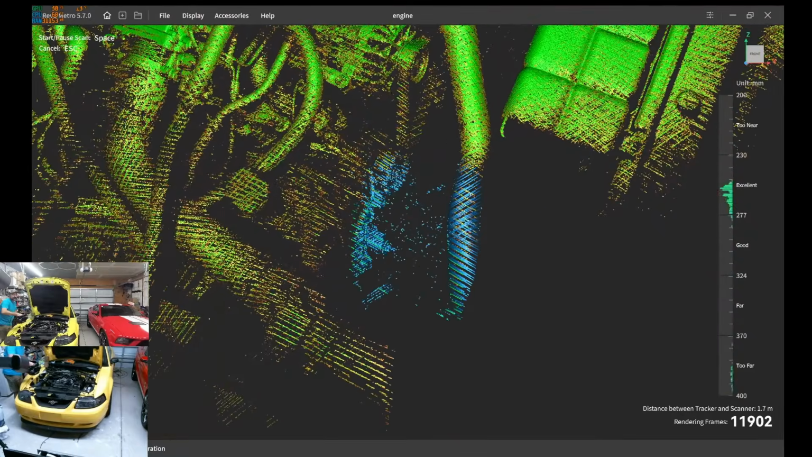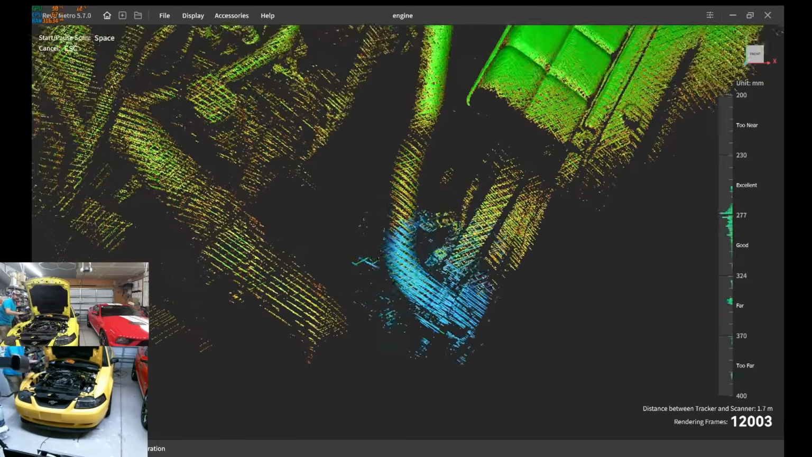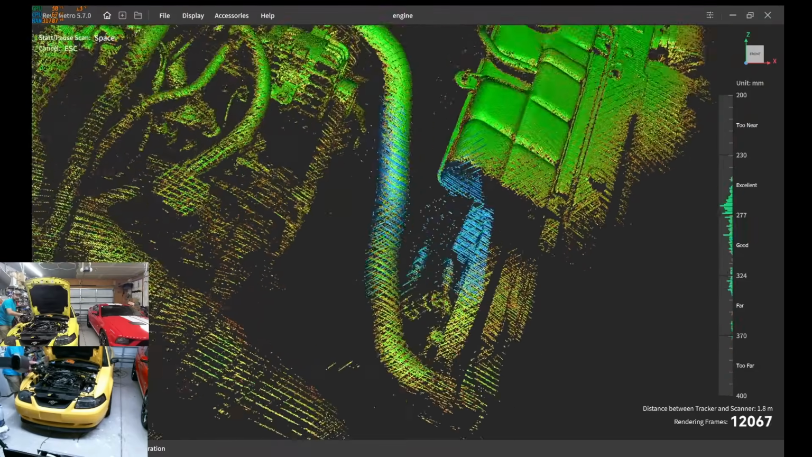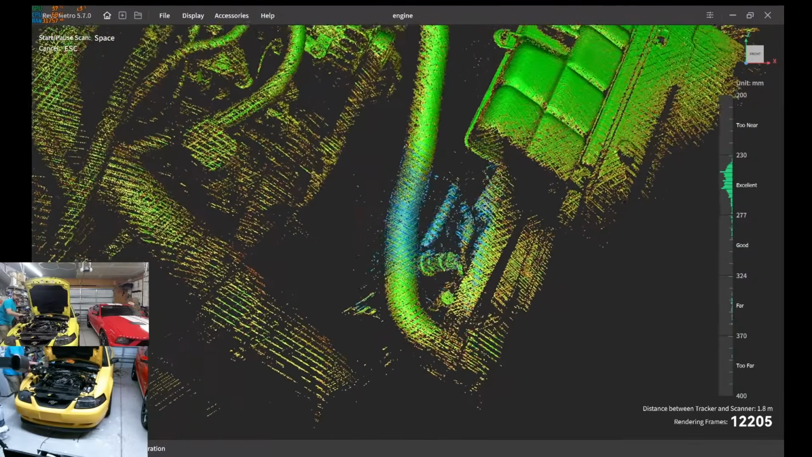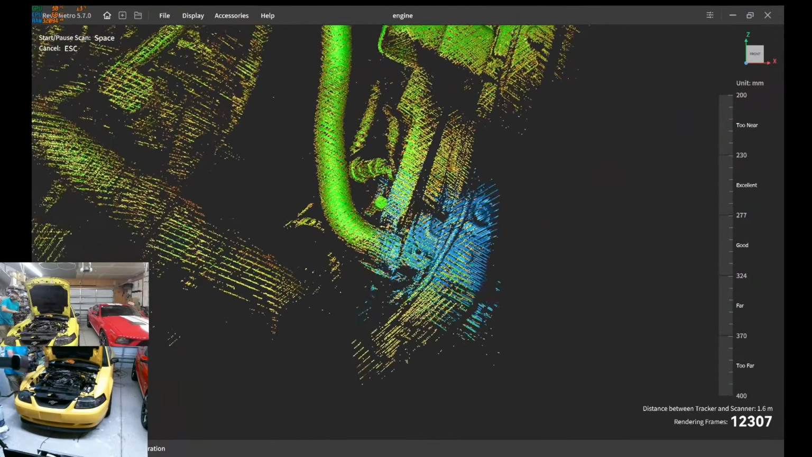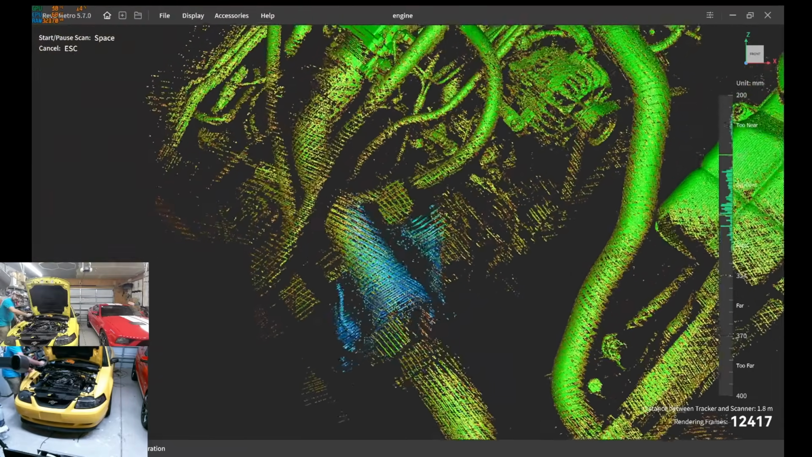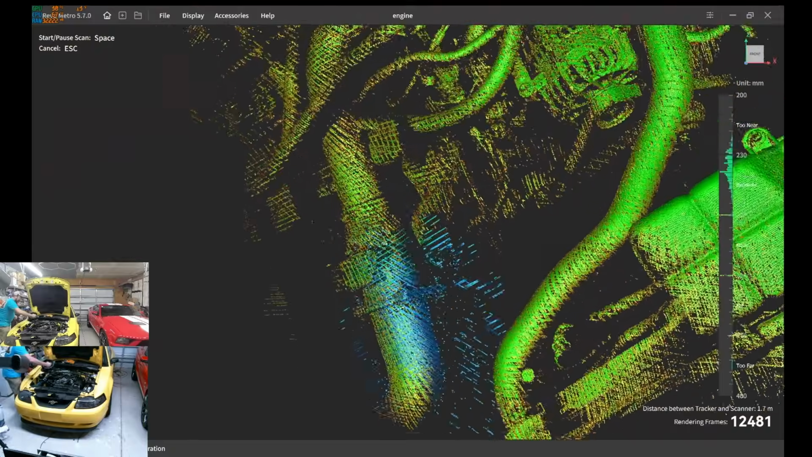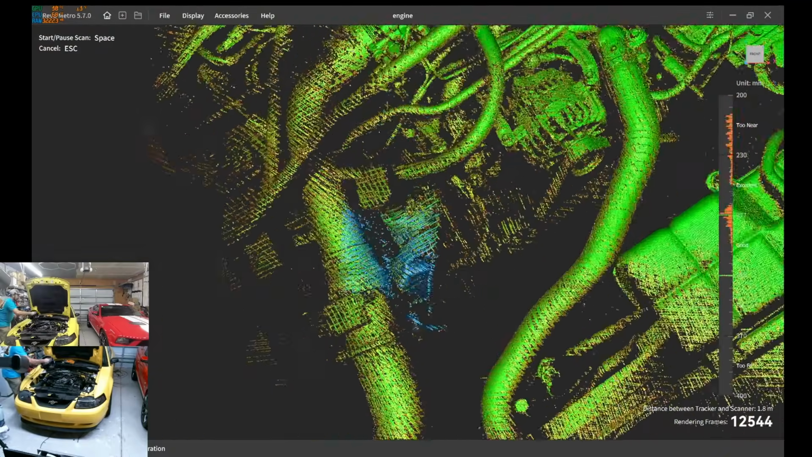And to be honest, if I'm a little too close or too far, that's on me. I'm seeing a laptop screen about 10 feet away, so I can't really look at that monitor well. But I seem to be okay. So let's get more of this intake. Let's get underneath that guy.